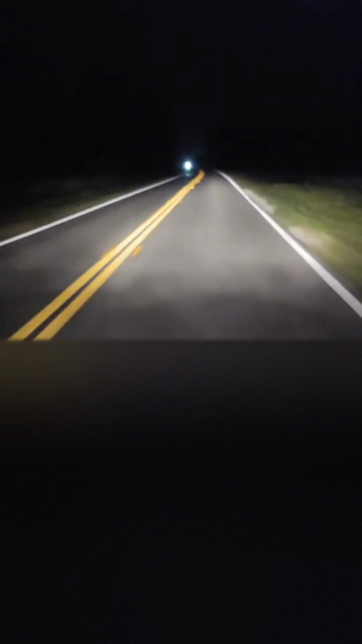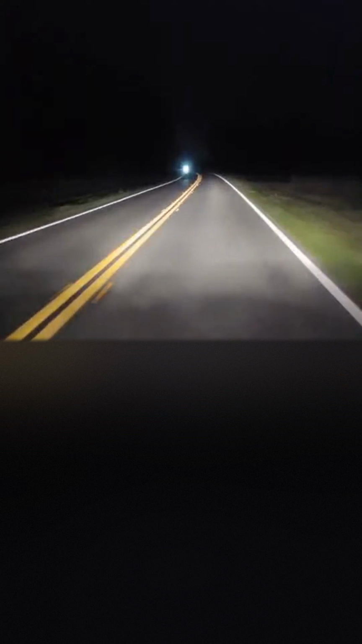There were some trees off to the side, and there was a red bumper on a tree about 15 feet up. Made no sense. We didn't know what was there, other than somebody decided to launch their car, and that's where their bumper got left, 15 feet in the air.